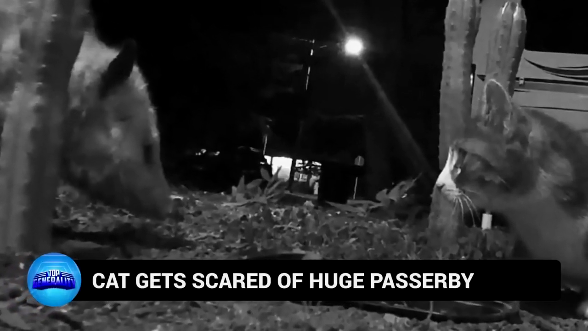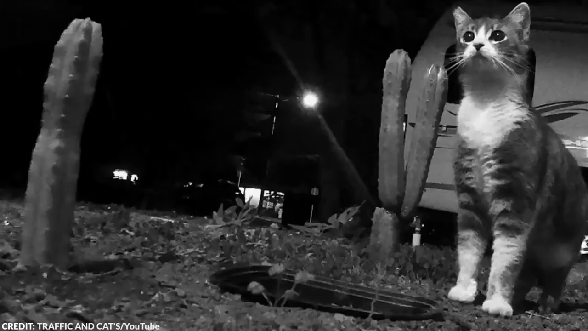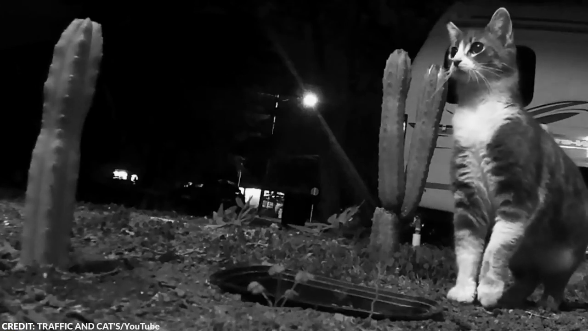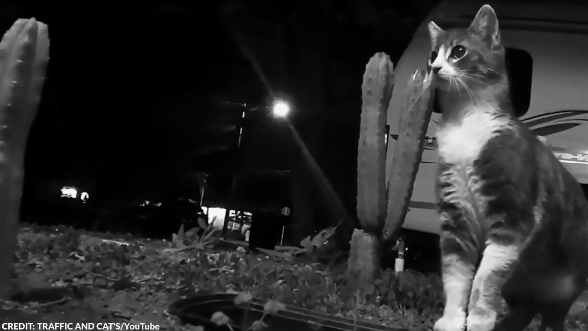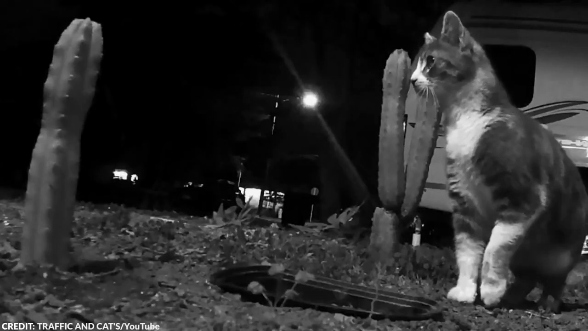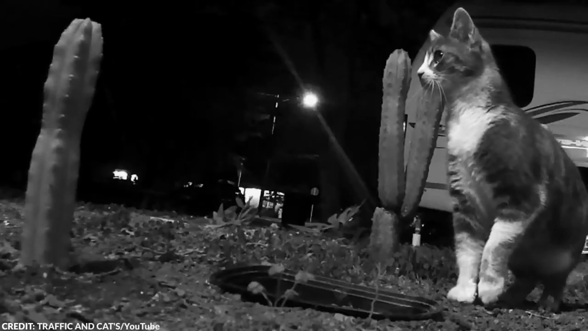Number 17. Cat gets scared of huge passerby. Have you ever been so shocked and scared in your life that you were frozen in place with your eyes wide open? It's quite funny to see that reaction on this cat when it saw something unusual approaching it. It seemed to be scared, yet curious at the same time. It even pulled its head and body back a bit and lifted its paw, ready to flee if things got rough. What could it have seen to make it react this way?